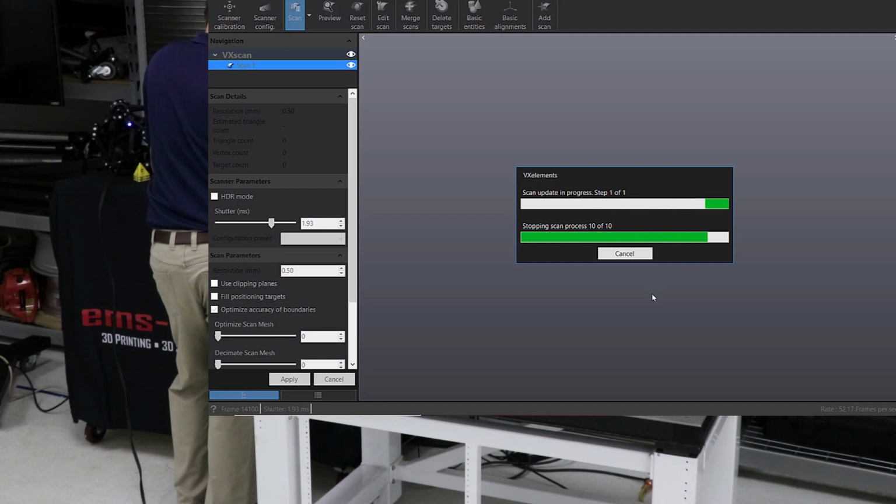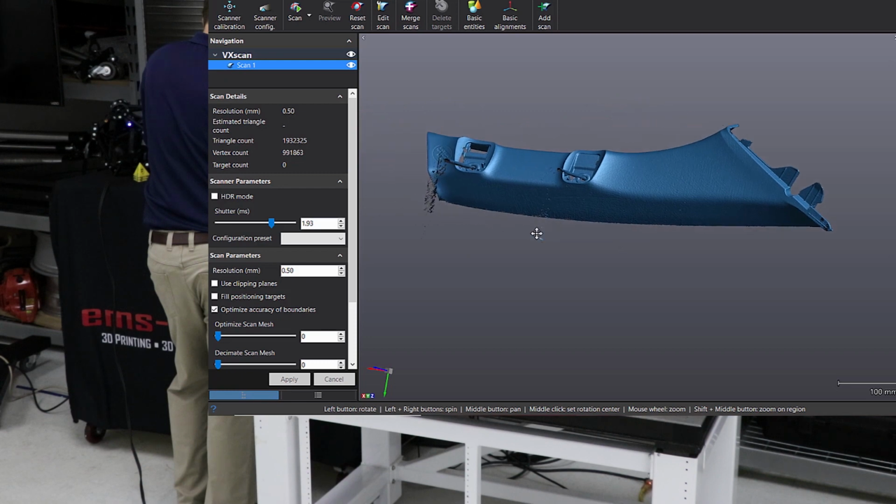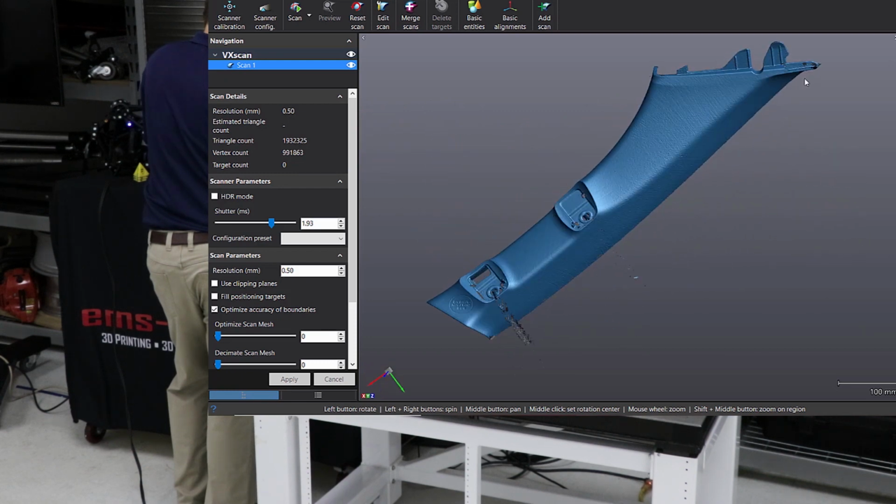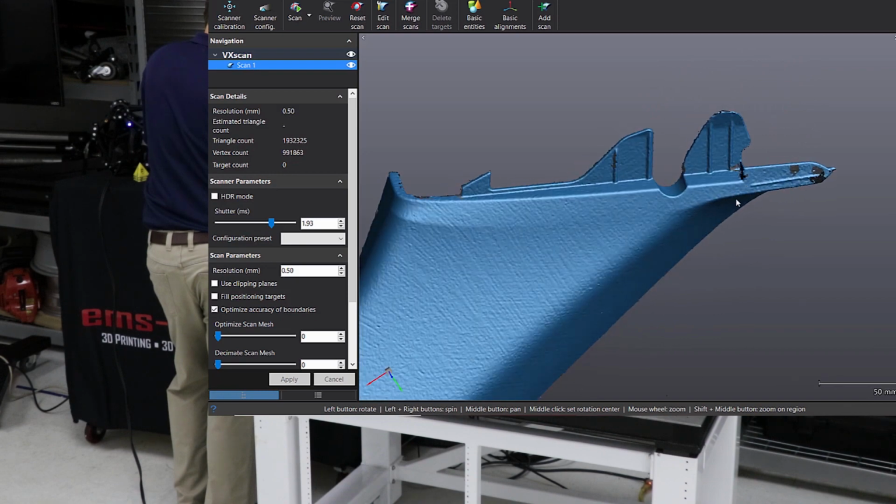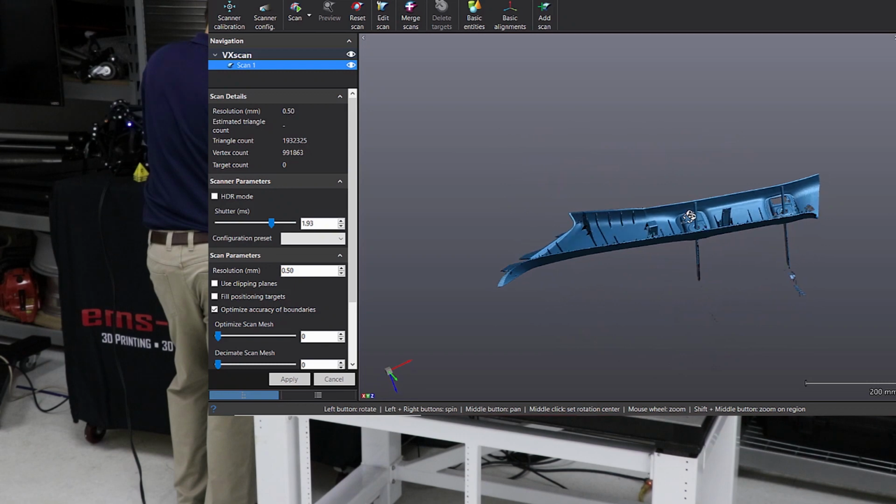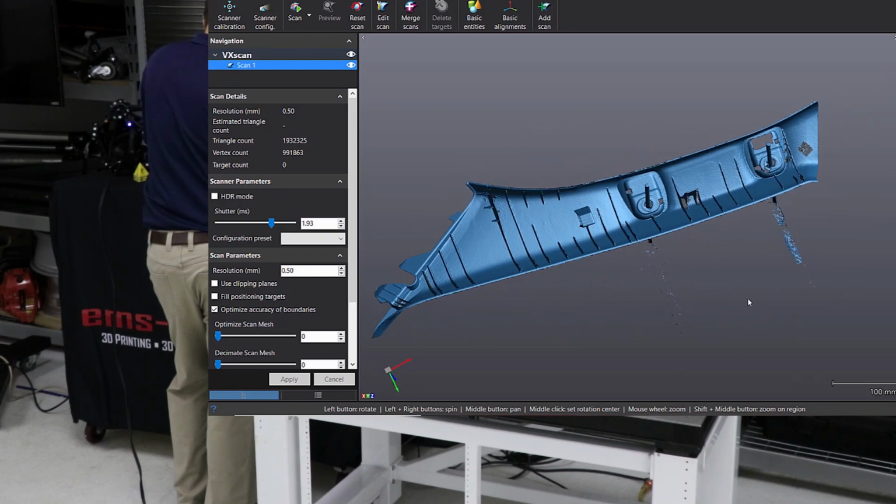And depending on the resolution you've set will make the difference. So once we're done, we can look at it, we can zoom in, make sure we've covered all the areas. And again, if we haven't, we just hit scan again, and we go back and we finish scanning whatever areas we missed. But it's very easy to see that you've scanned the whole part.